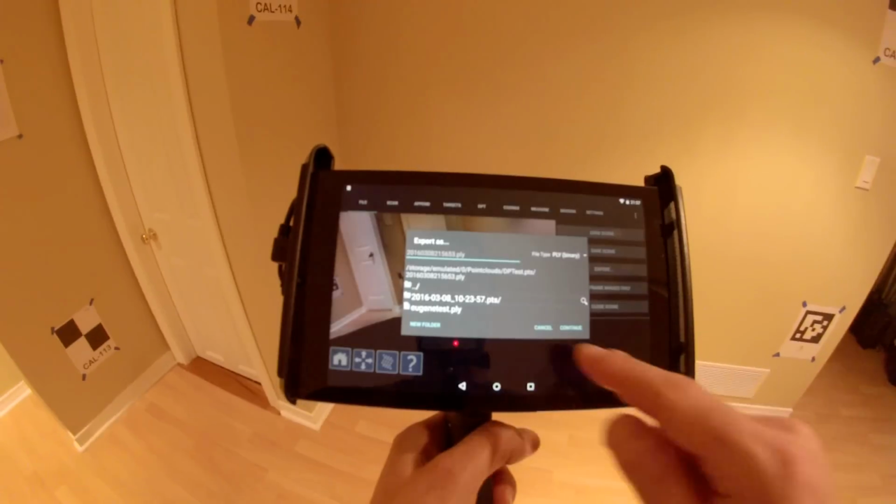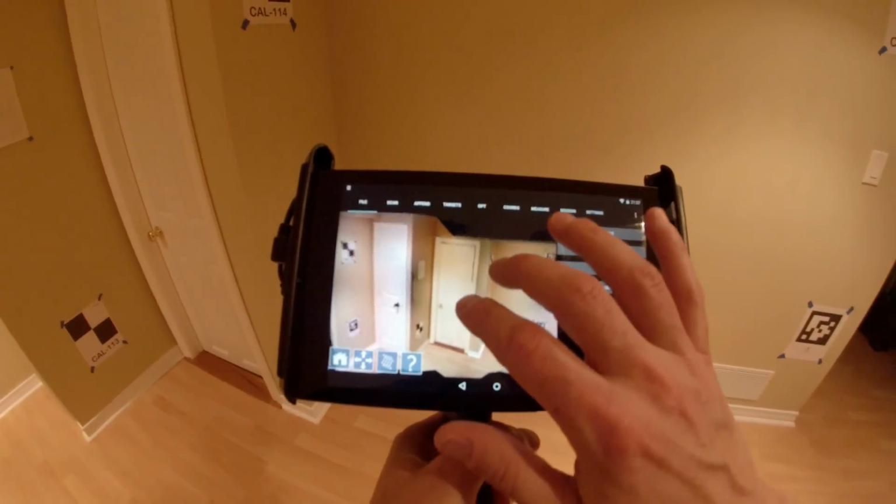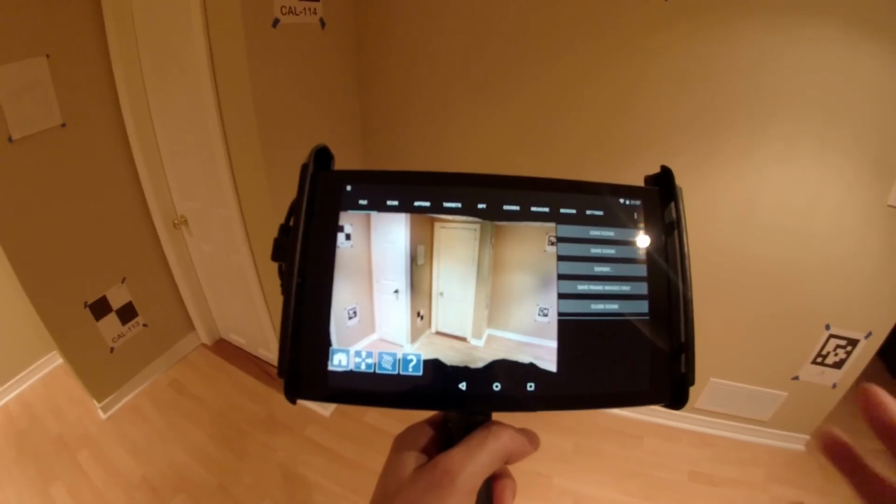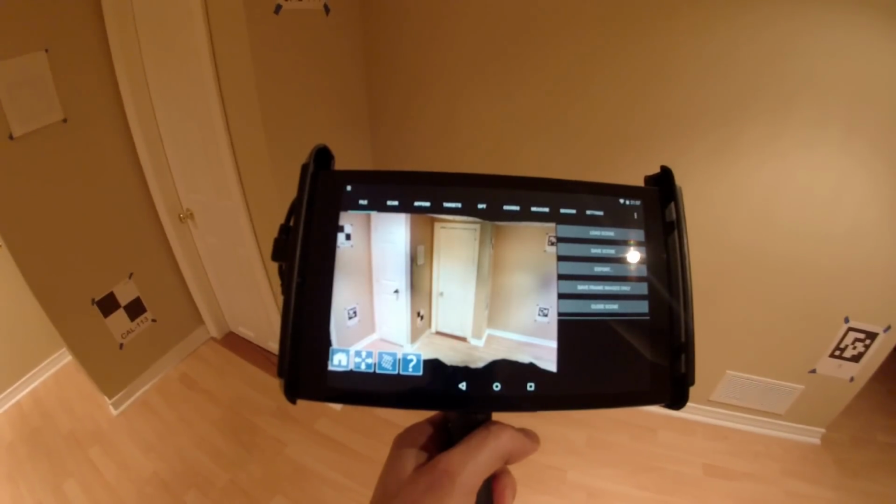So that's pretty much it in a nutshell. I'm really impressed with what they've been able to do with a very simple sensor. And the software itself and the whole setup is very, very intuitive. It's very quick to scan and very quick to get going.